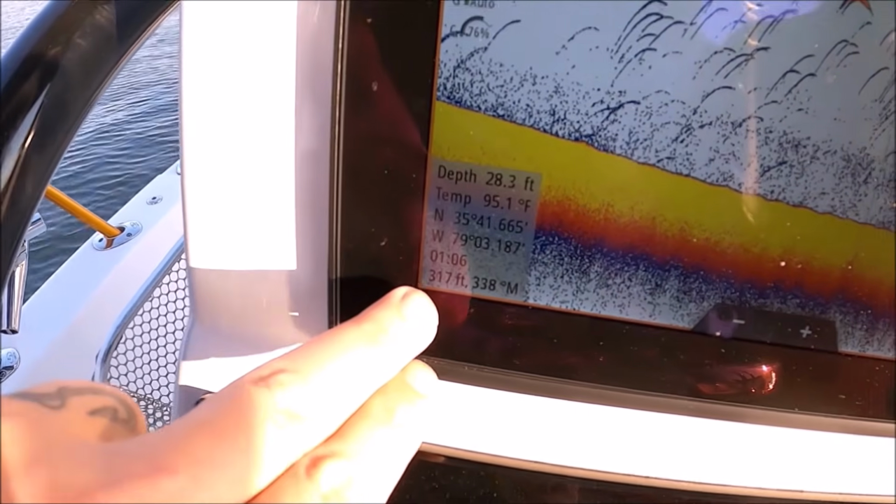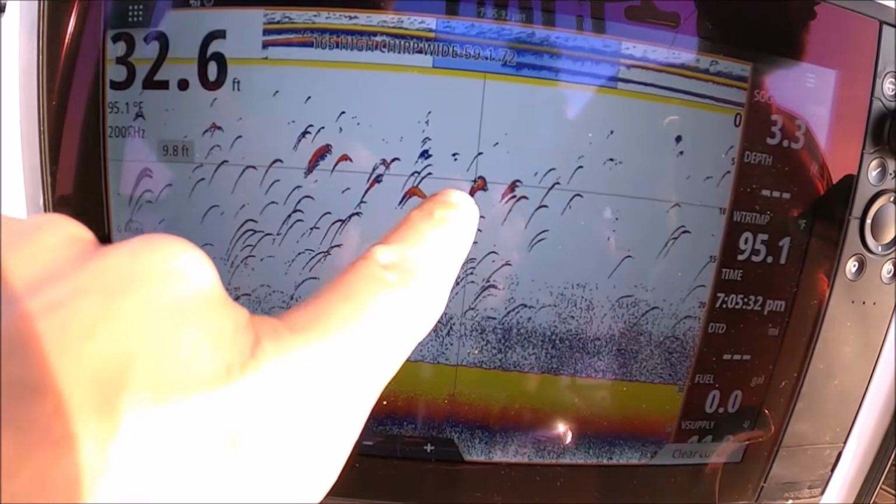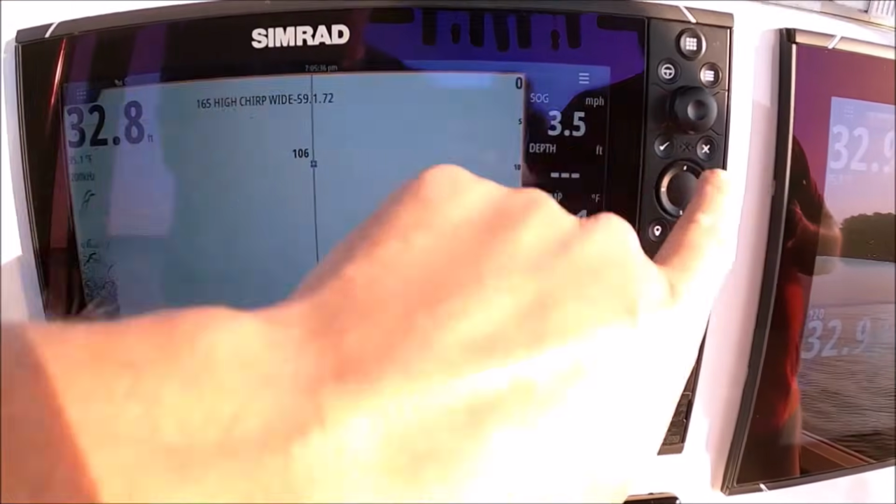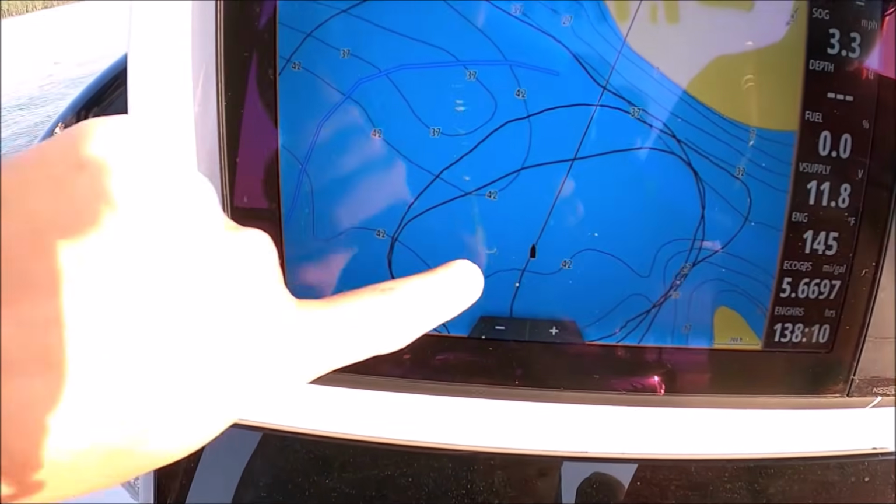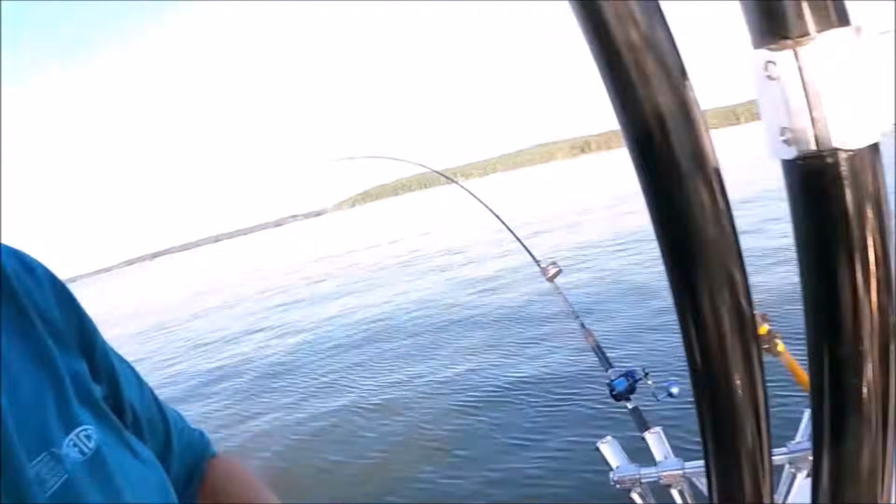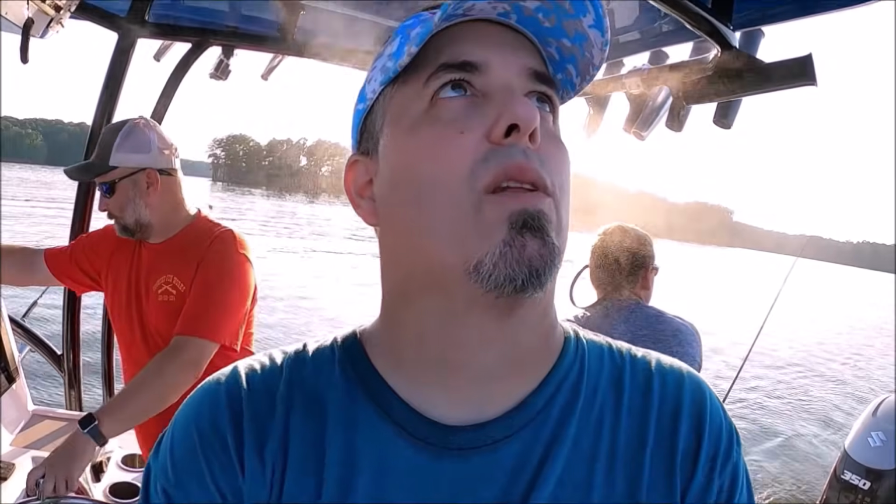Look down here in the bottom left, 312 foot, and it gives you an idea of how far away from you are. If you want to put a waypoint on that, just go ahead and do your check, waypoint, and now we go to our chart. You're going to see that waypoint right there. And these machines are tied together. If you have your machines networked, you can set a waypoint on one and it'll set it on all the other ones that are networked. But that's basically my advice if you want to know where those fish are.